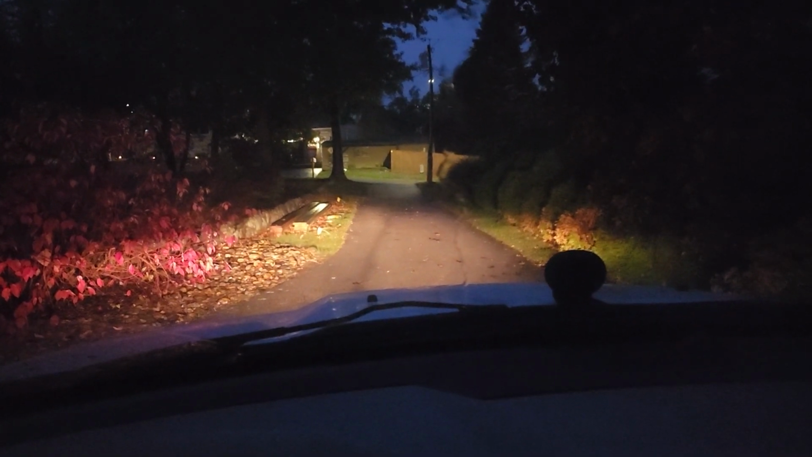I'm going to turn my lights off entirely. There you go. You can see clearly sun's going down, camera mounted on the front. It's rainy. But here, I mean, I can see everything all the way down to the far fence line. I can actually see heat from the transformer up on the pole in the upper right corner.